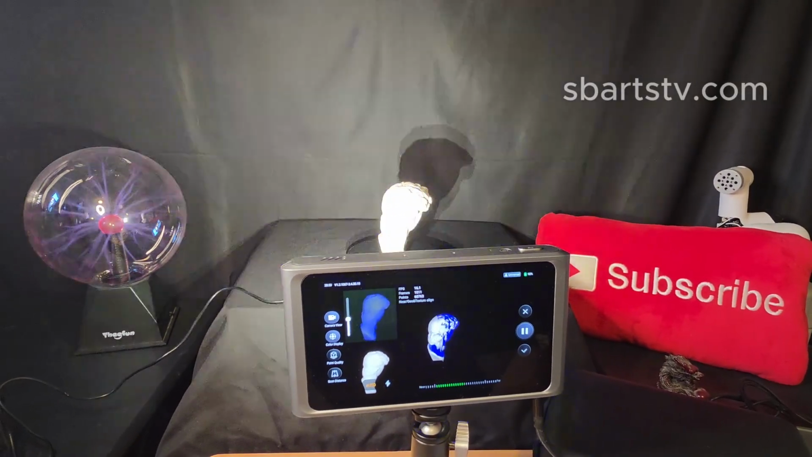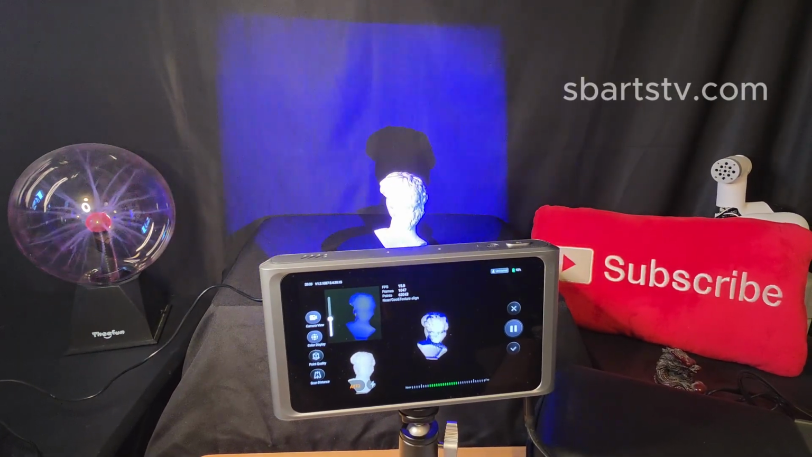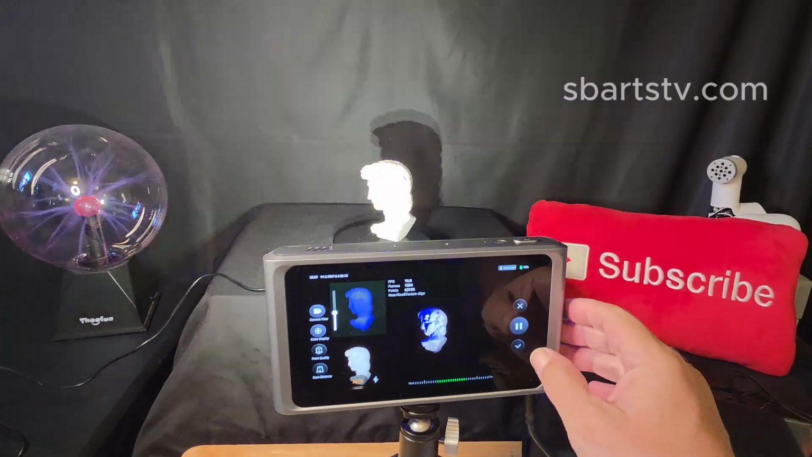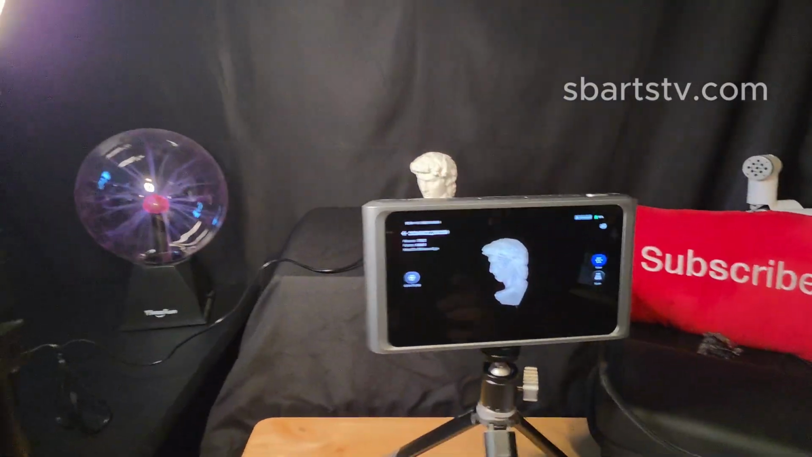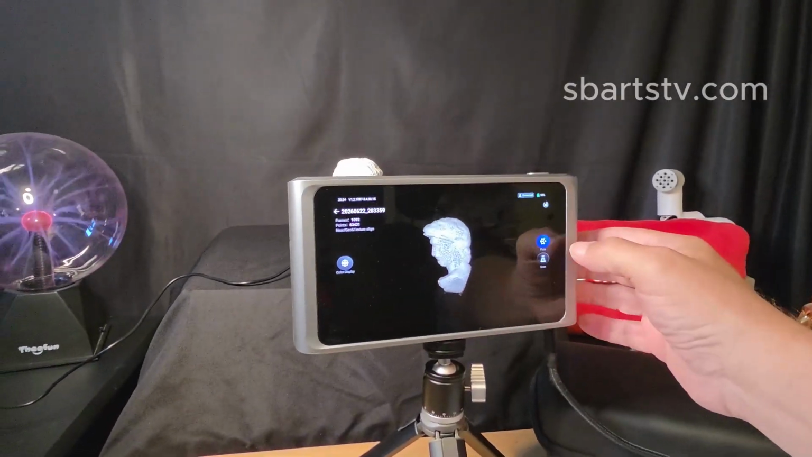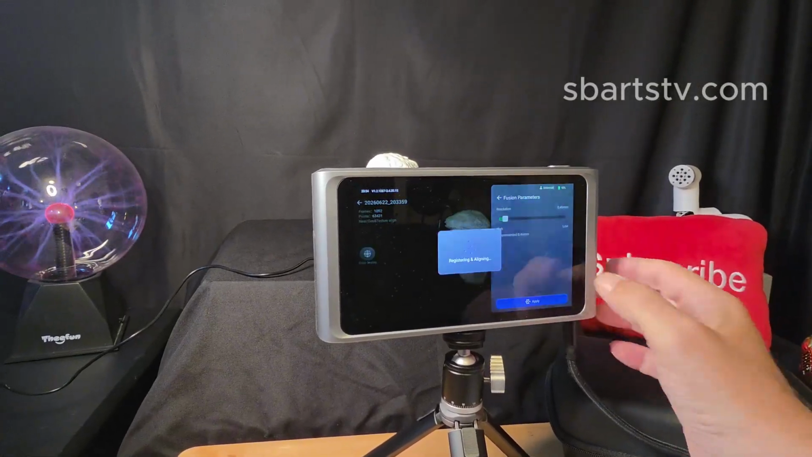We're testing the scanner right now. And now we're fusing and optimizing.